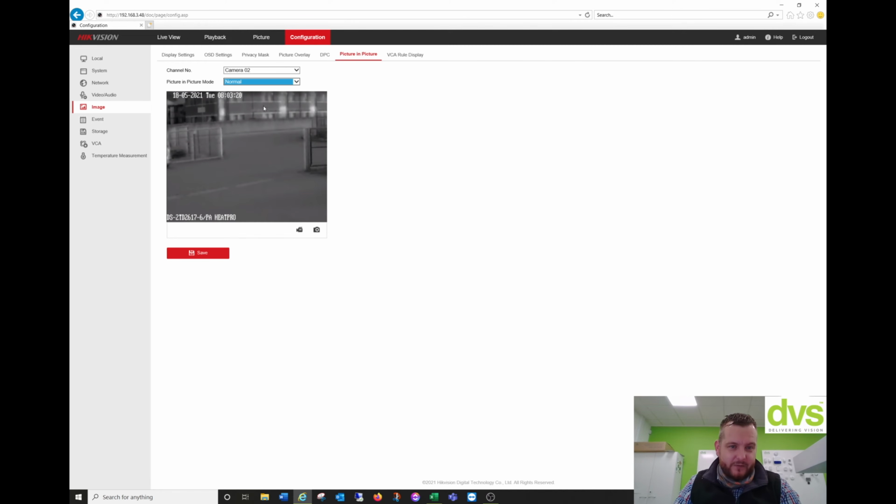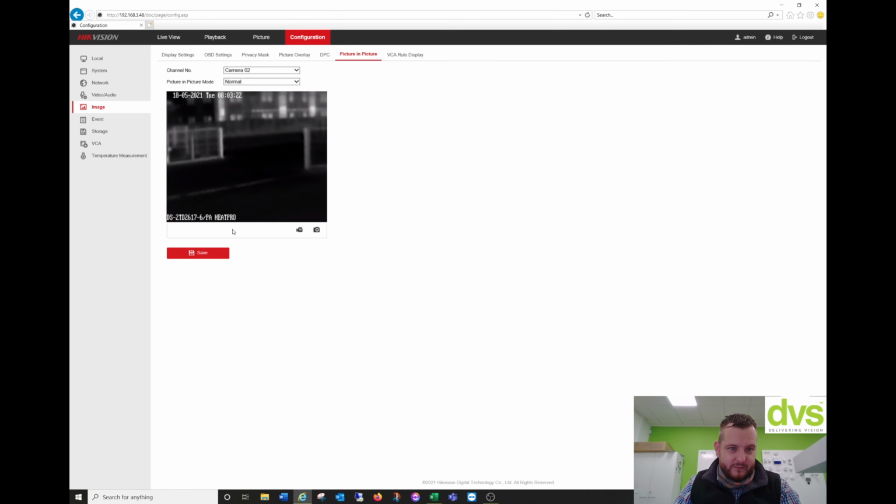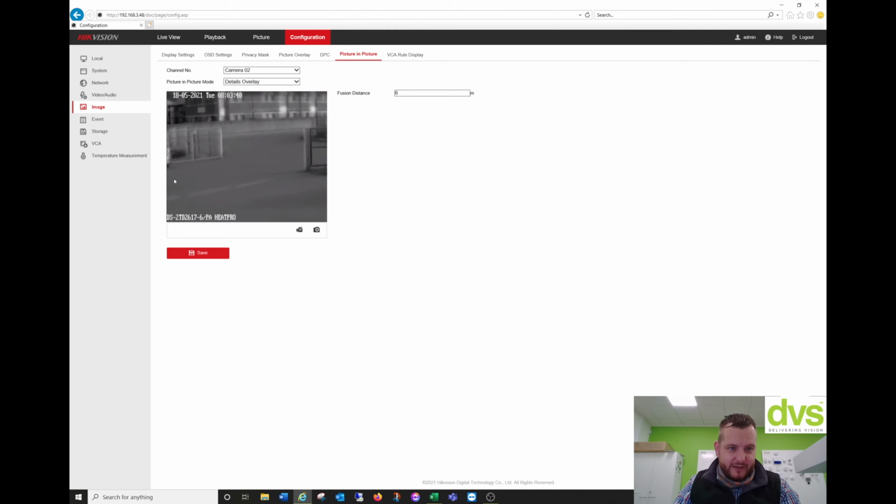If I turn it off, you can see it goes even more low res. So picture in picture mode is normal. It's very low res thermal, and it's even harder to see the detail in that image. If I change it to details overlay and click save, you can see, and you can see there, that was the red of the brake discs on that car. So it was over the 35 degrees and therefore showed up red.